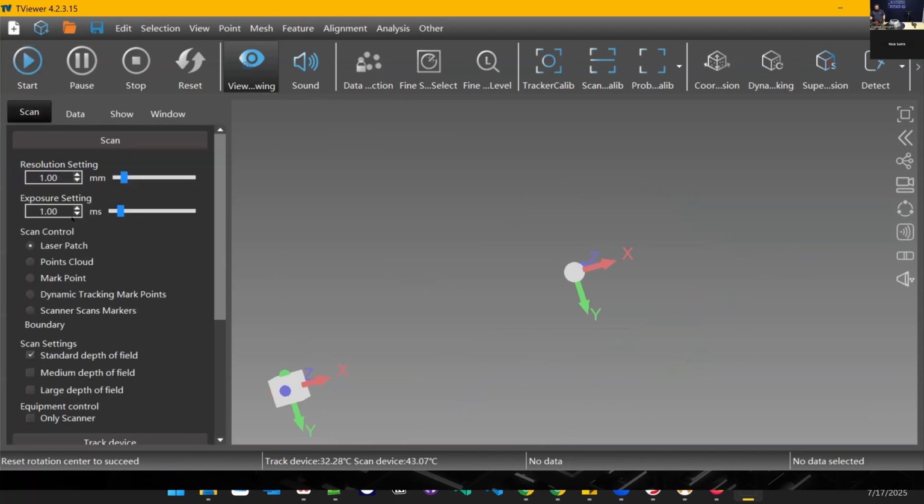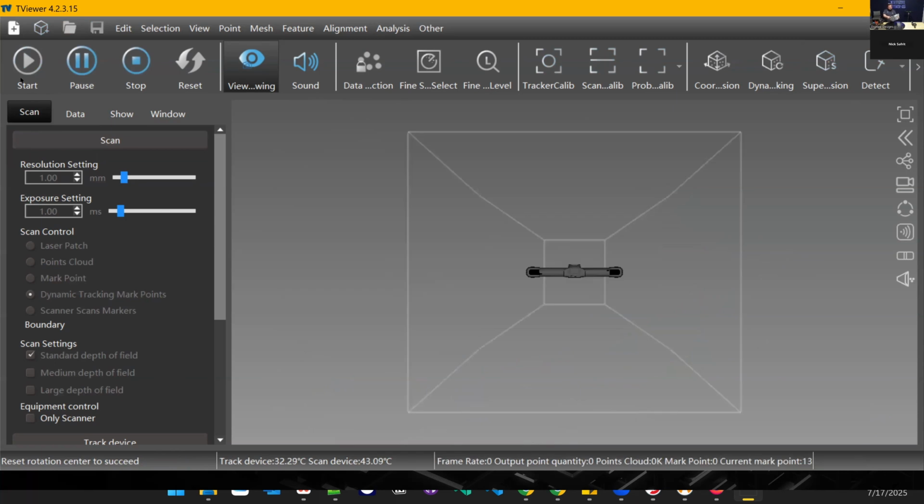Let's grab a new, start a new scan. We'll do exactly what I was just talking about. Flip this over, kind of repeat the process we just saw. Do this one a little bit quicker so you can get a feel for, if you were scanning parts like this all day long, how quick that might go.